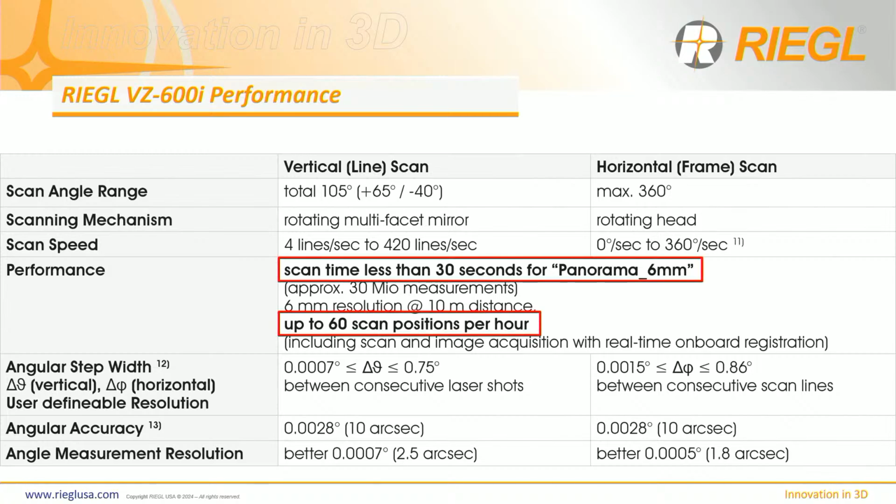Okay, let's talk about speed, right? So one thing I forgot to talk about is productivity. I think productivity is very important in terrestrial laser scanning. I think productivity doesn't just start in the field, but it ends in the classroom with a deliverable point cloud to the client or to your engineers for designs or whatever application, right? So productivity does not just start and end in the field.